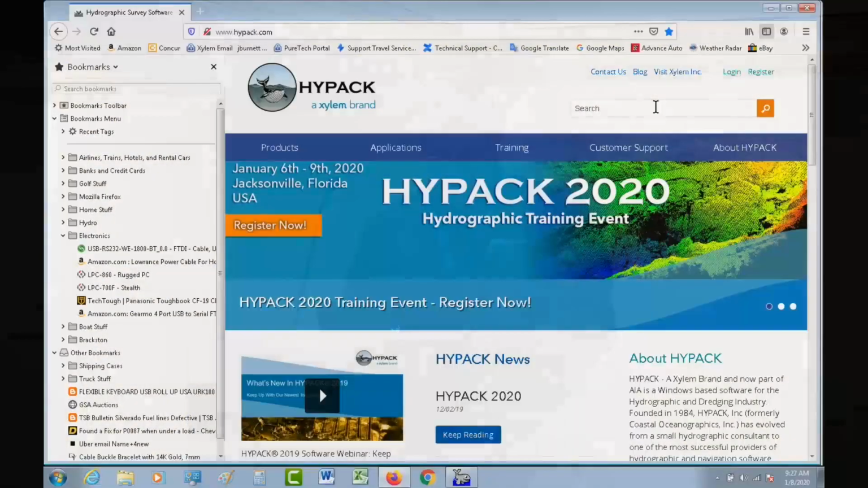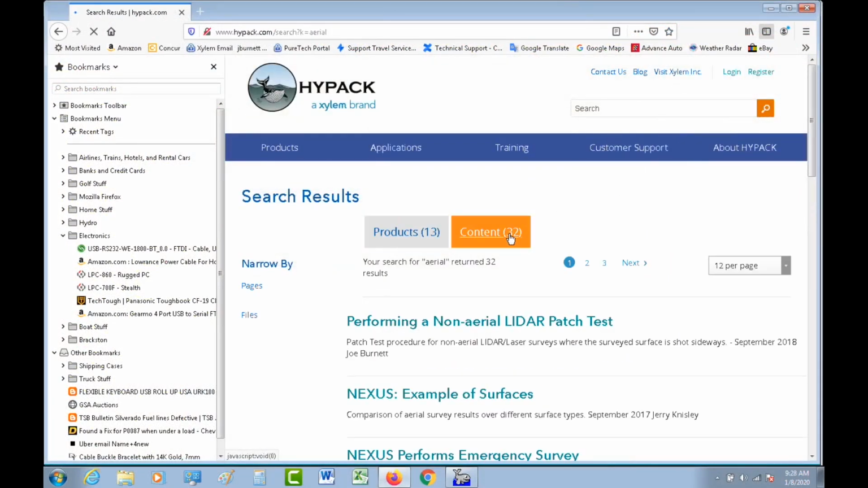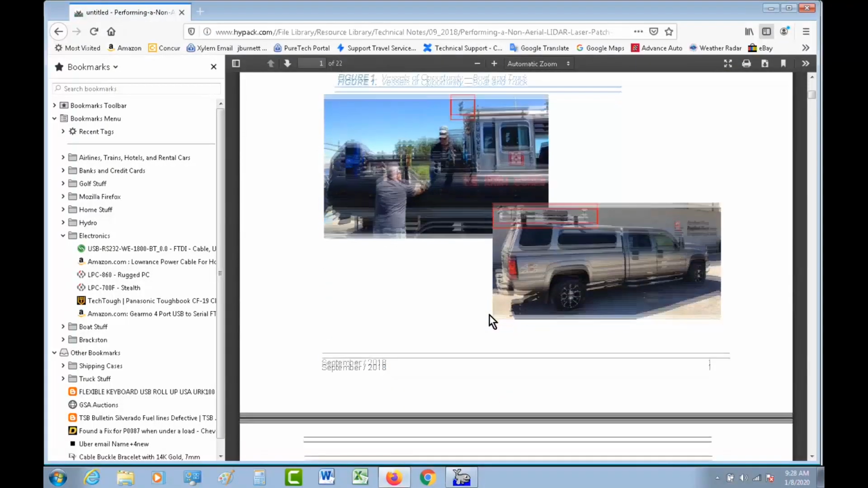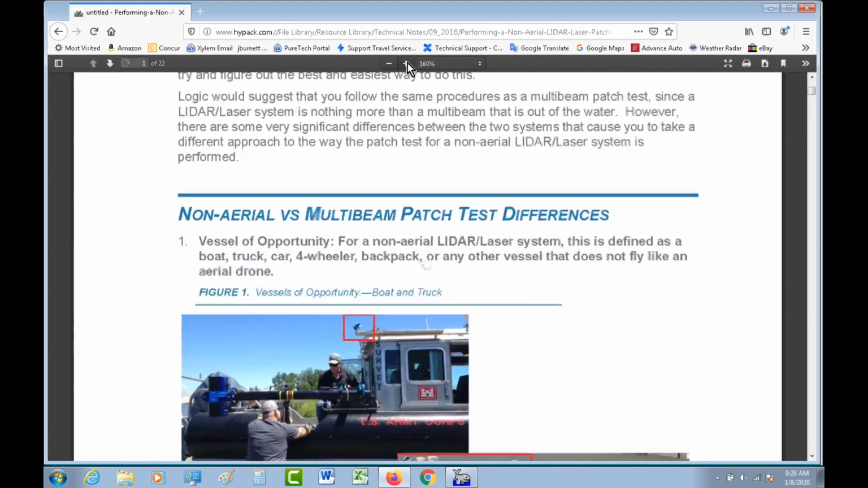If you just type in, let's just type in aerial, and do a search, there's 32 articles, and the first one is performing a non-aerial LiDAR patch test. It's using this exact project that I'm getting ready to show you, and it walks you through all the steps of doing a patch test. Now, just to give you some ideas, there's more than one way that we can set up a LiDAR system.